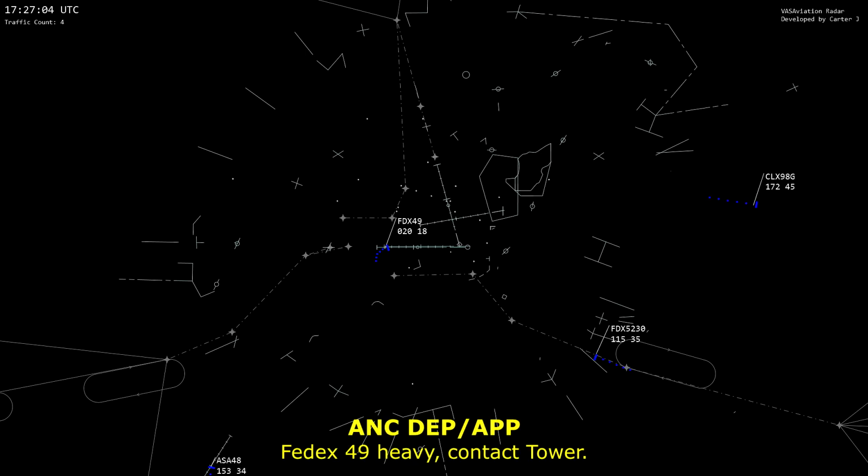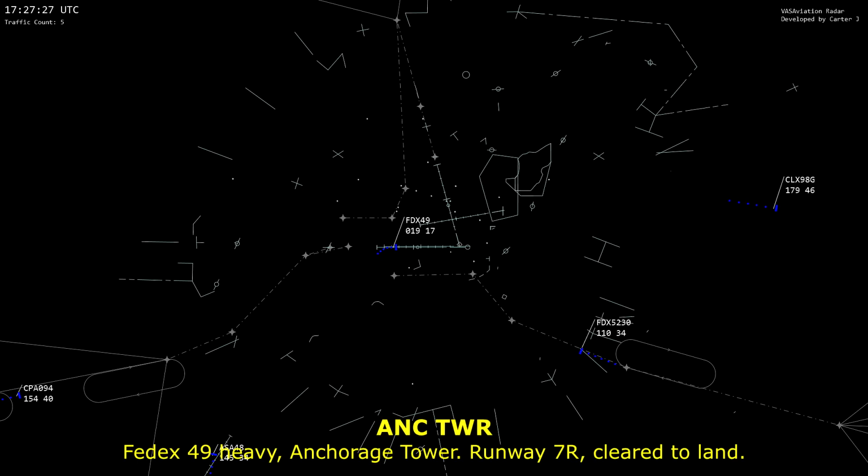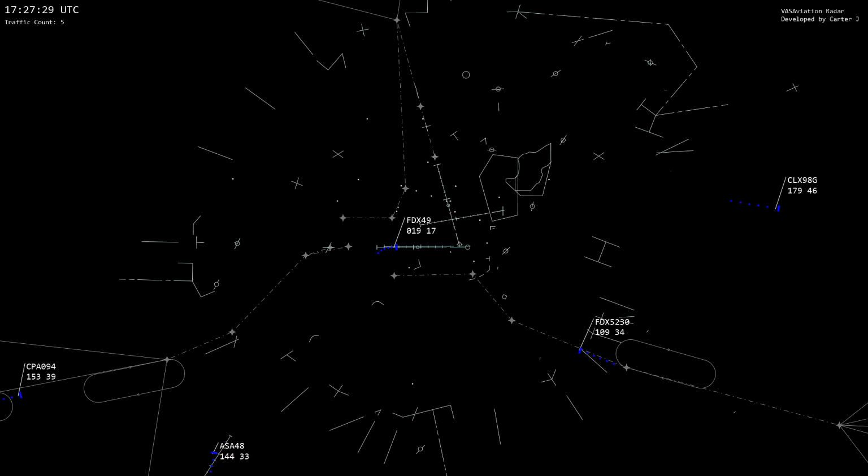FedEx 49 Heavy, contact tower. Tower, FedEx 49 Heavy, good day. Tower, FedEx 49 Heavy, ILS 7 right. FedEx 49 Heavy, Anchorage Tower, runway 7 right, clear line. Clear line 7 right, FedEx 49 Heavy.